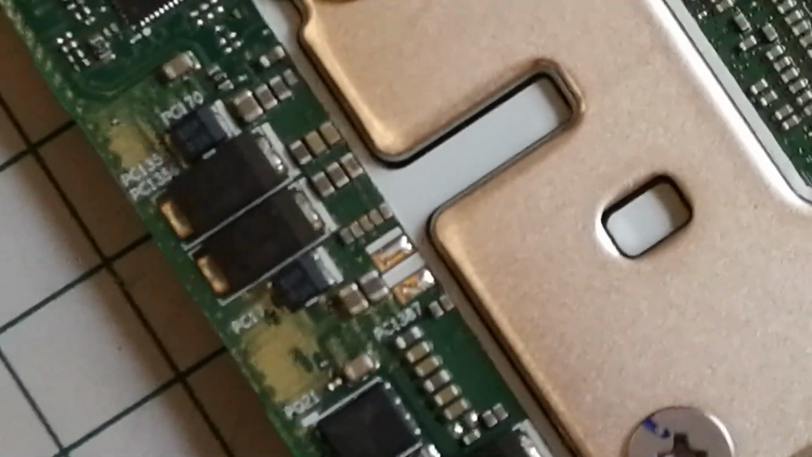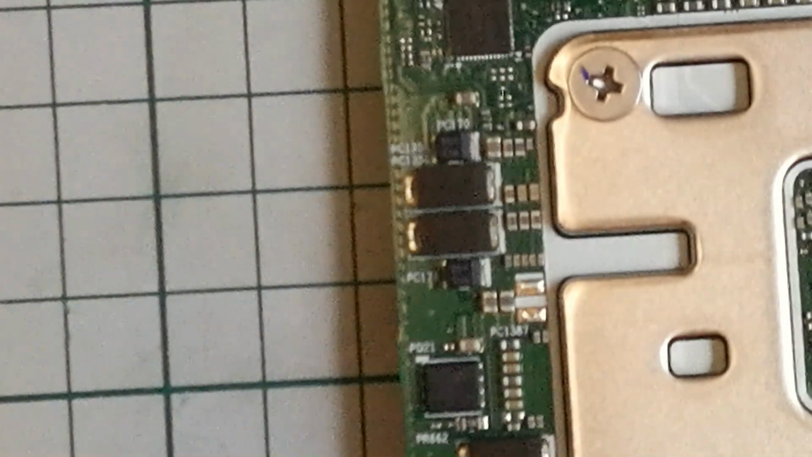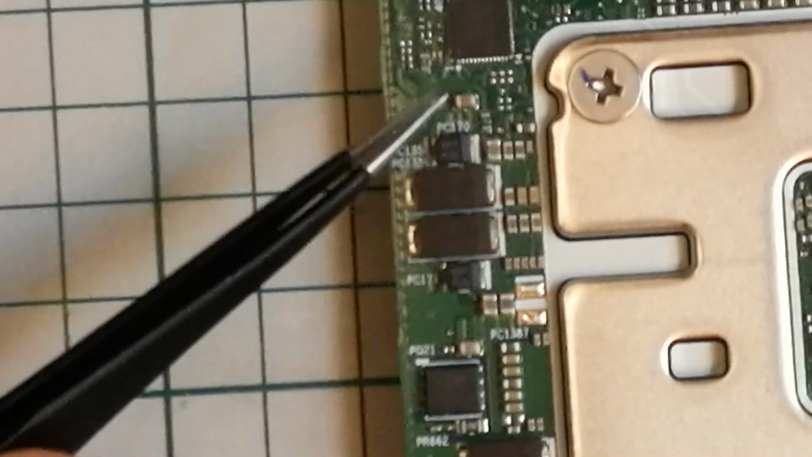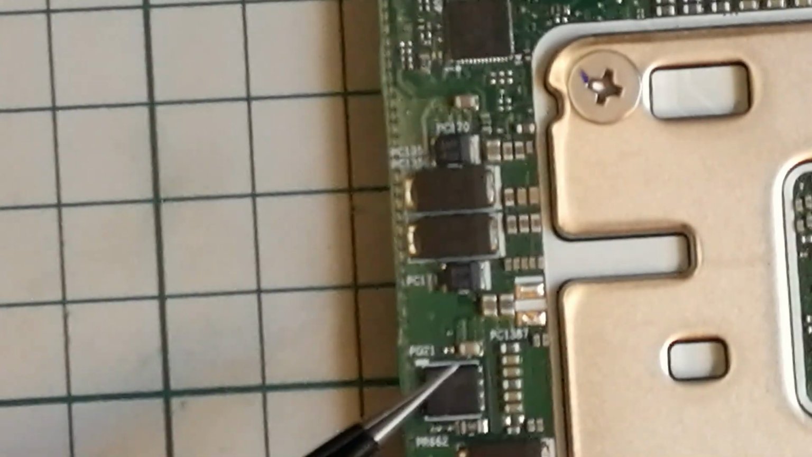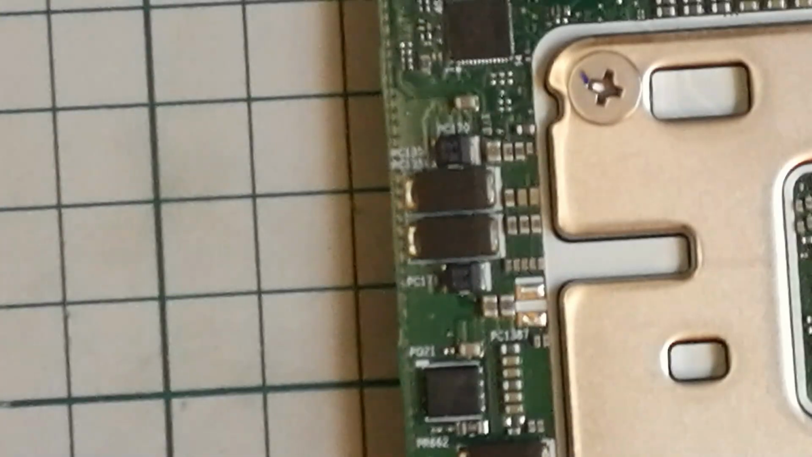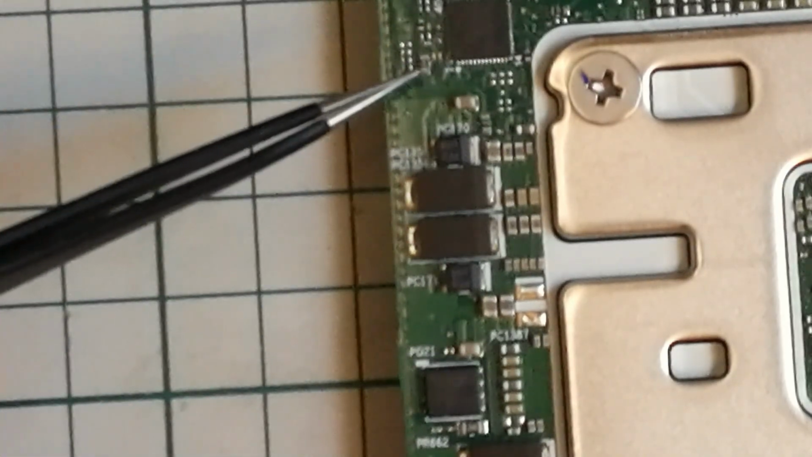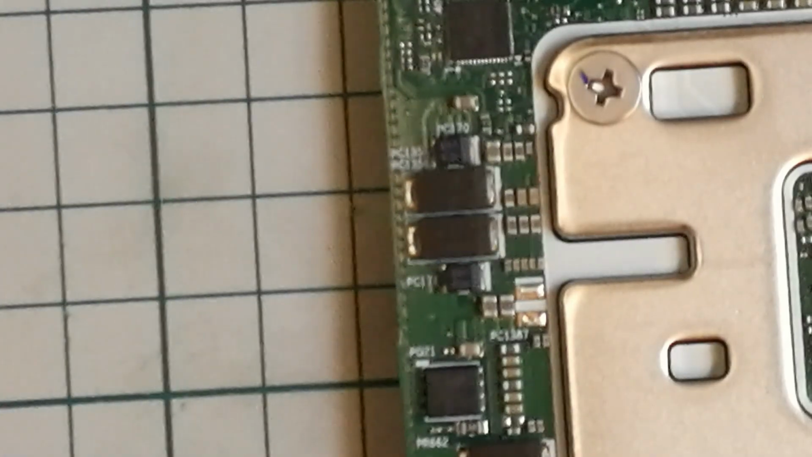Yeah, they seem to be in the same place and about the same size. So I'm gonna have to take this out, measure for shorts, and then take this out and measure for actual capacity.